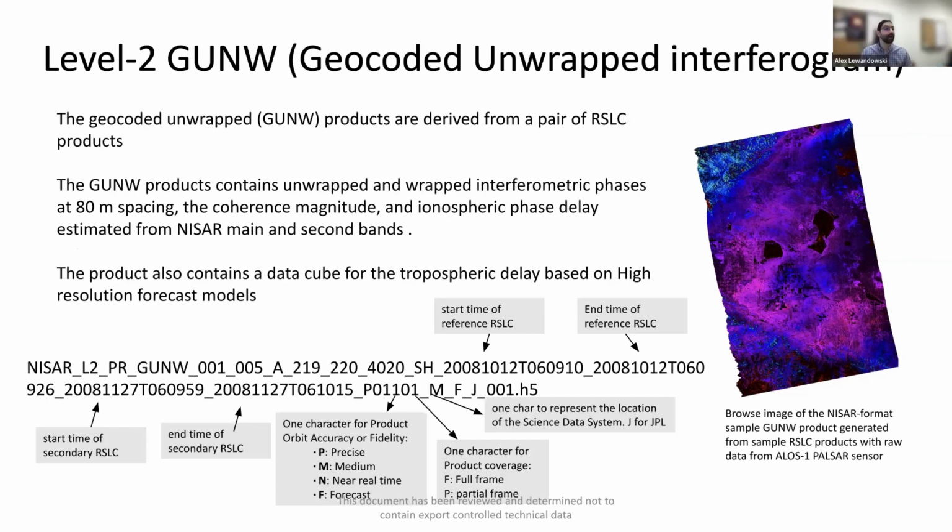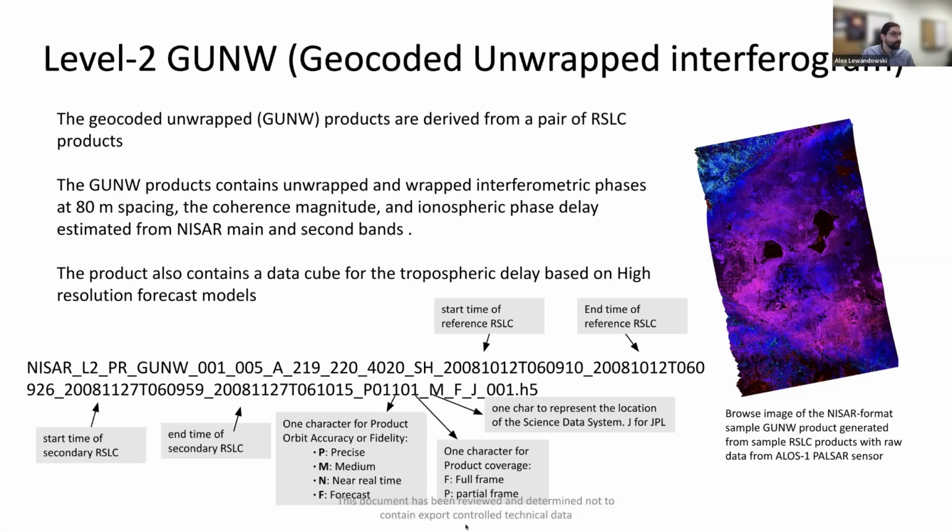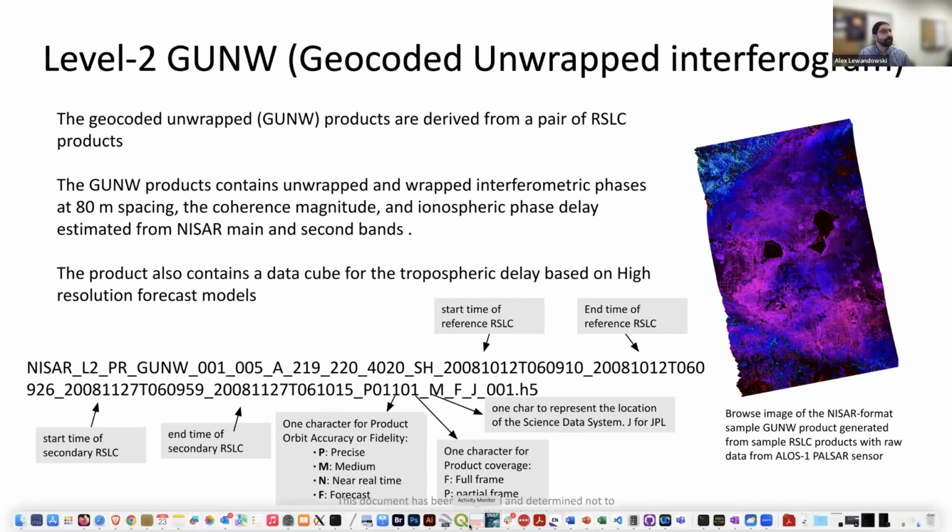And Eric, there are a couple questions about the GUNW product in the Q&A. One from Drew Rotherham: with regards to the GUNW products, can you comment on the unwrapping algorithm used and its expected performance in terms of unwrapping errors?